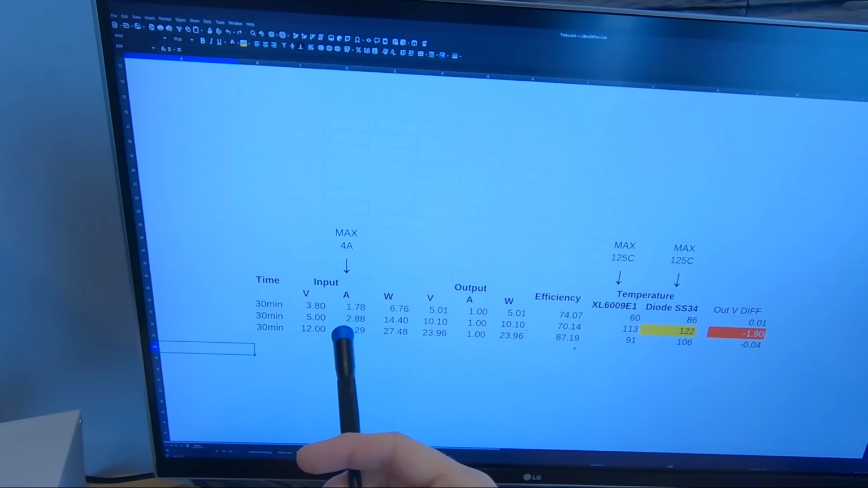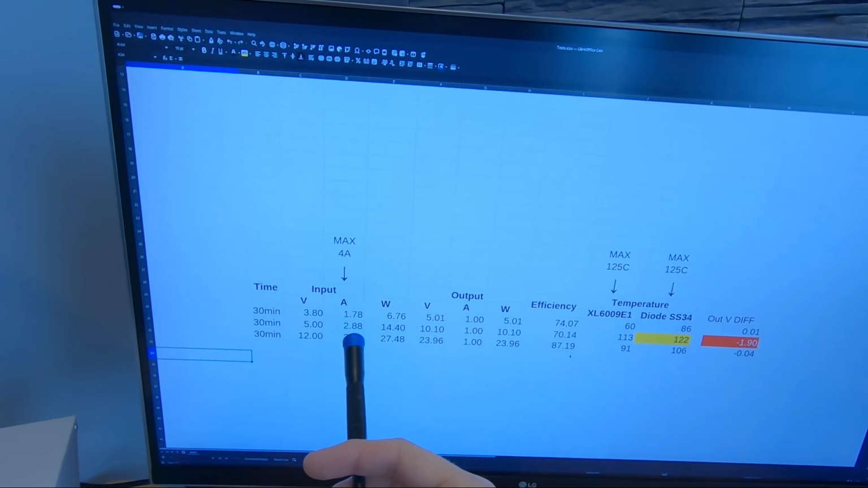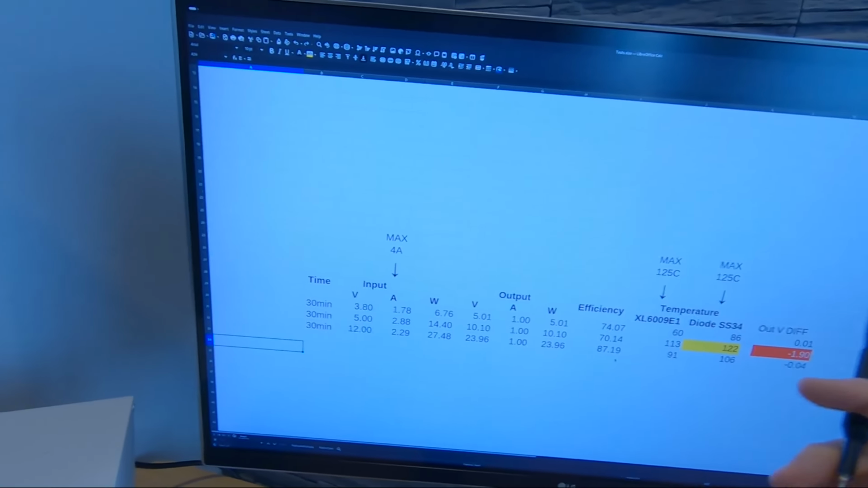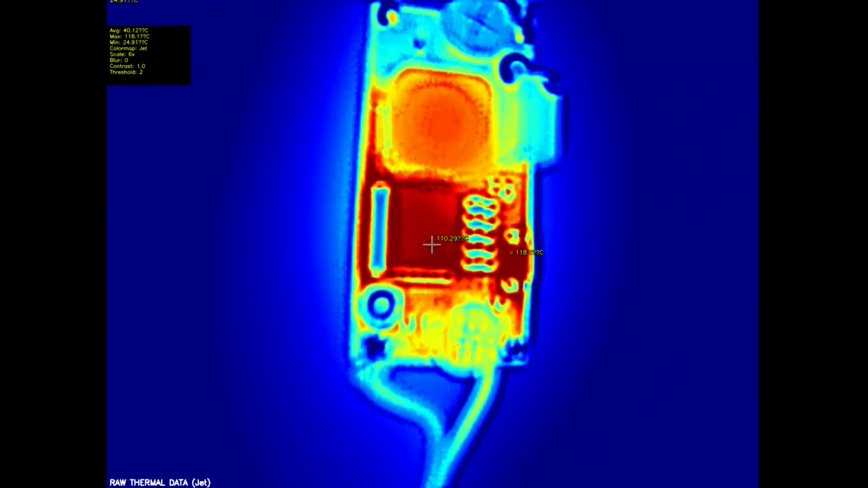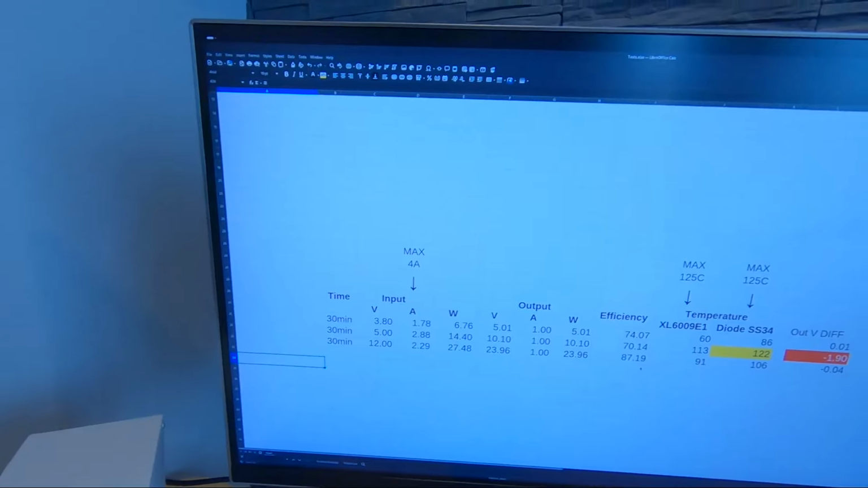And that was only 2.88 amps on the input side. The temperatures were interesting. The diode went to 122 and the MOSFET 113, so almost the limit, on the diode side like 3 degrees from the limit.